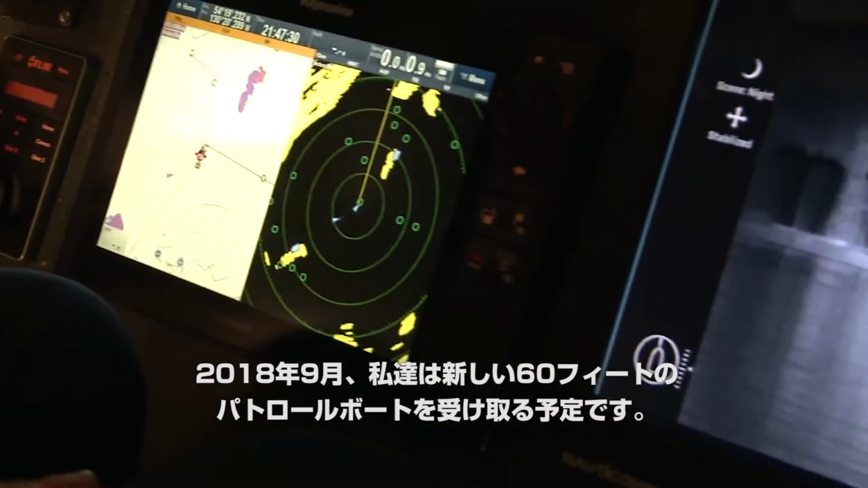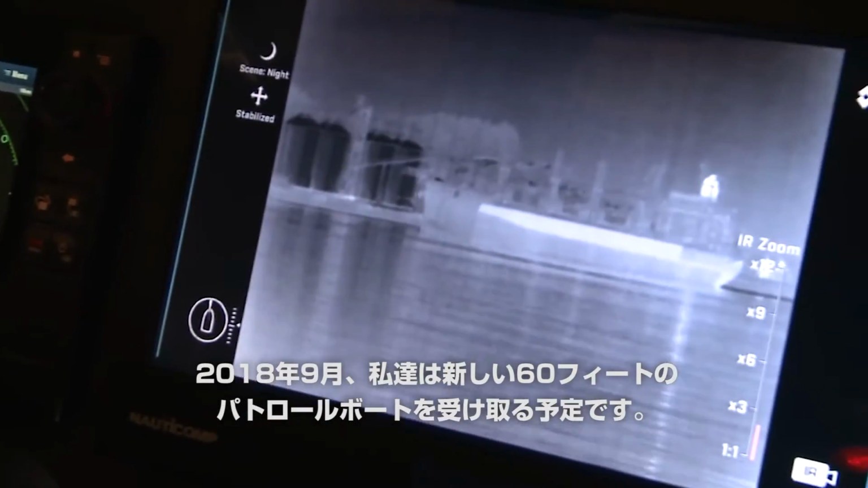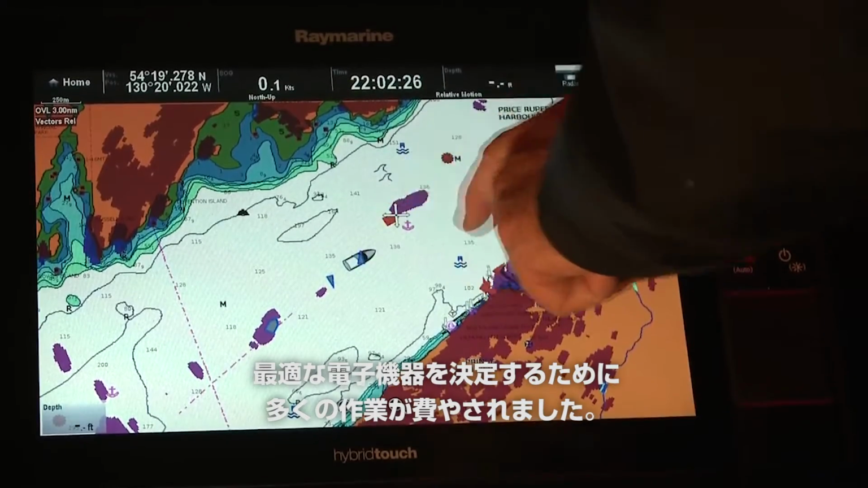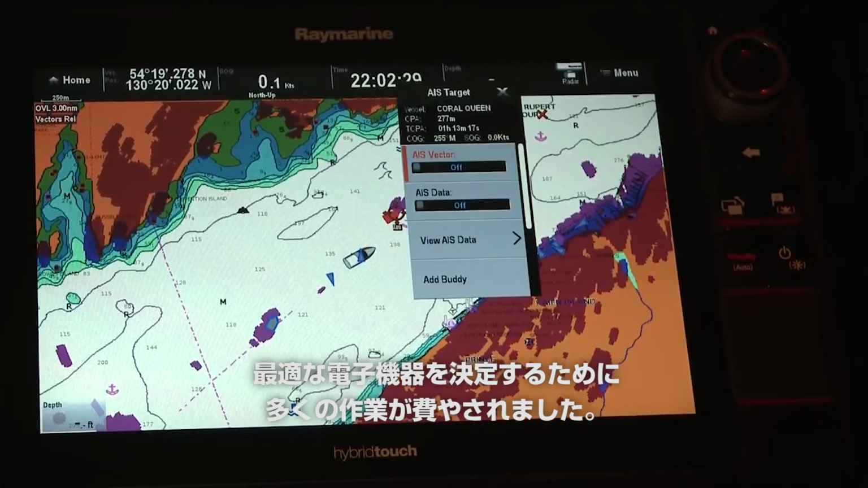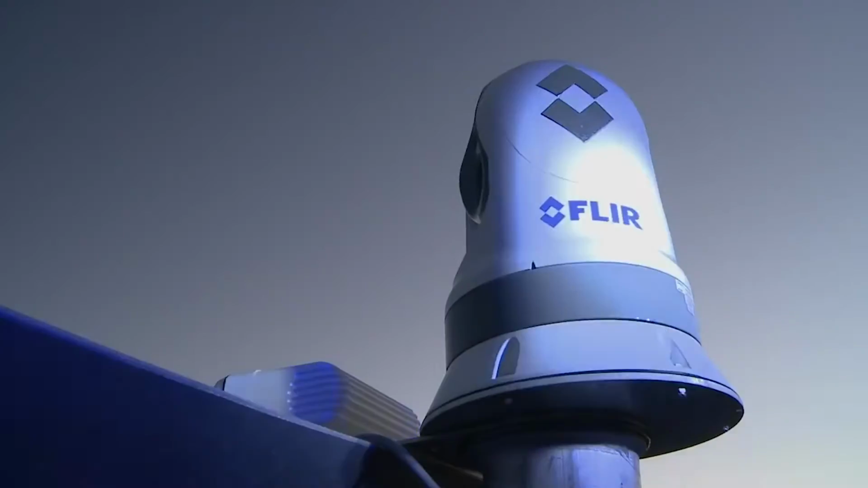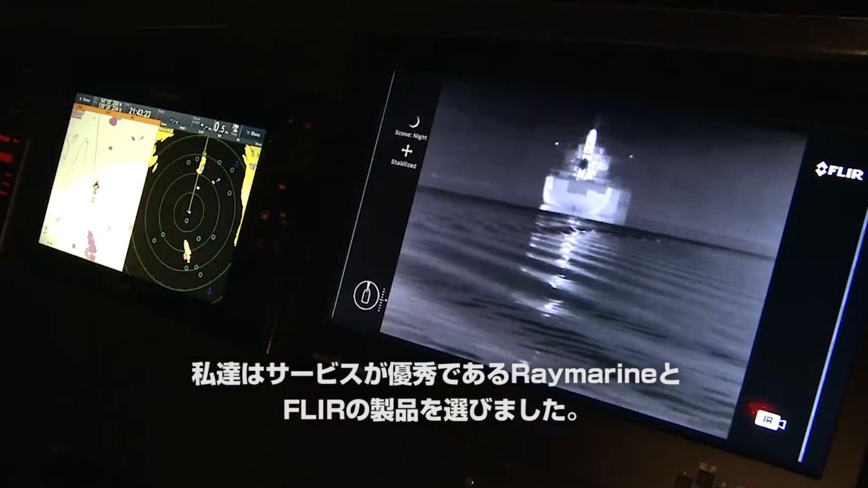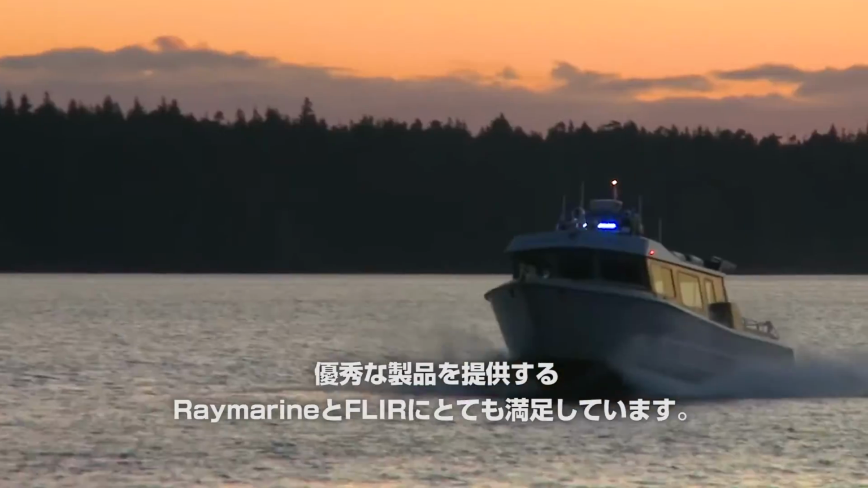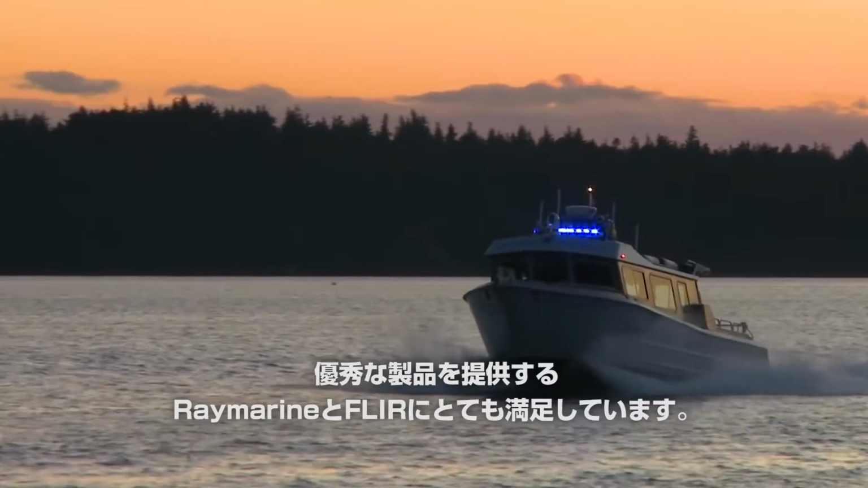In September 2018, we'll be receiving a brand new 60-foot patrol boat. A lot of work went into deciding what electronics were going to be the best fit for us. We chose Raymarine and Flir because of the product. The service is excellent, the equipment is excellent, and we're very happy with Raymarine and Flir.